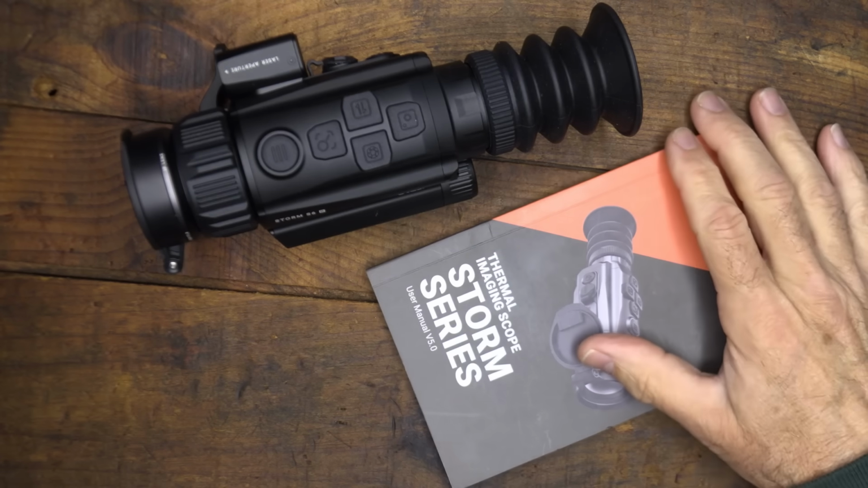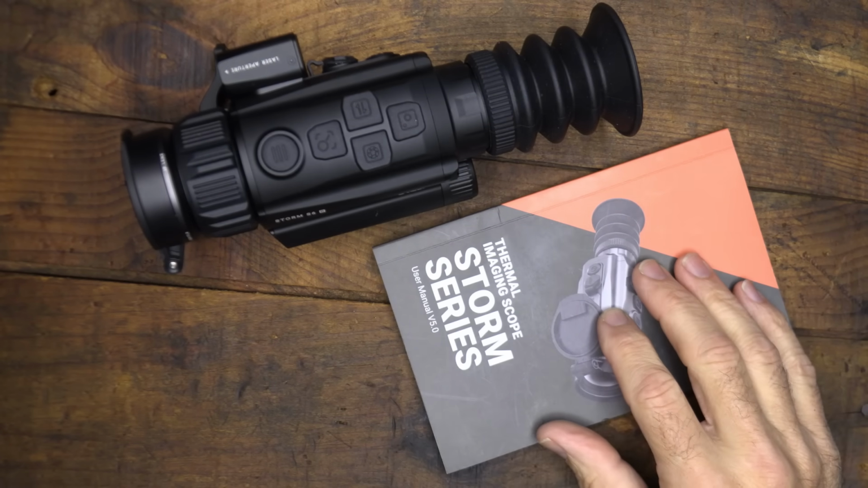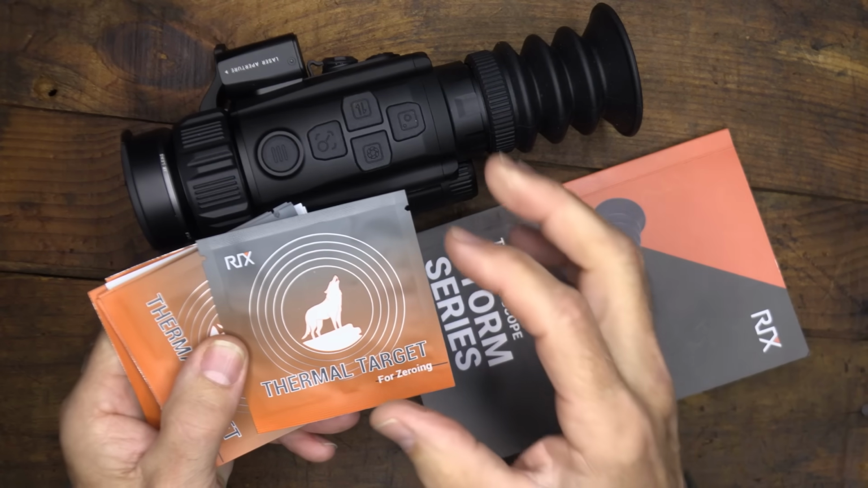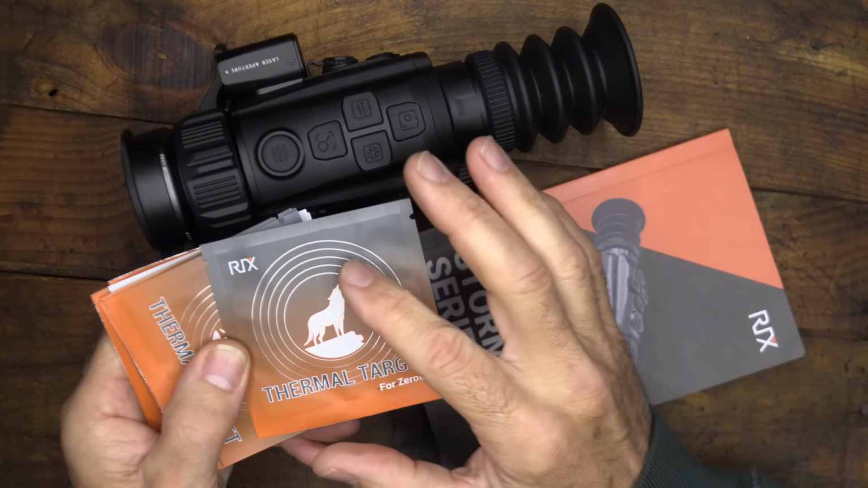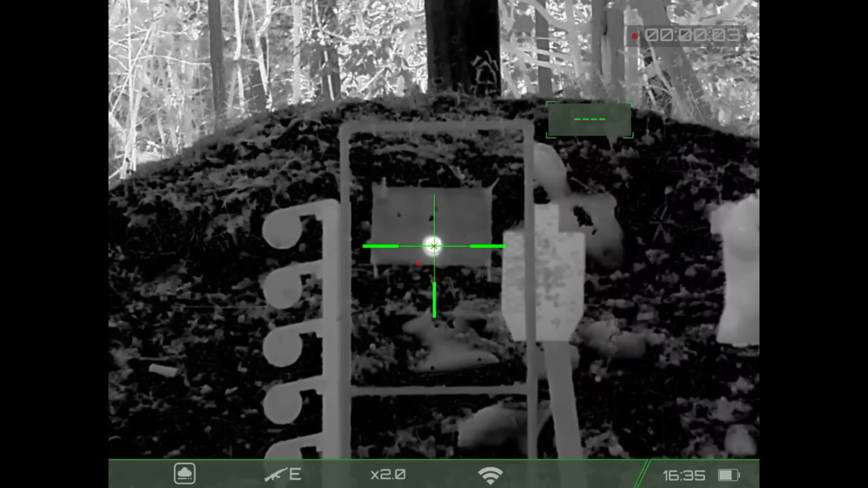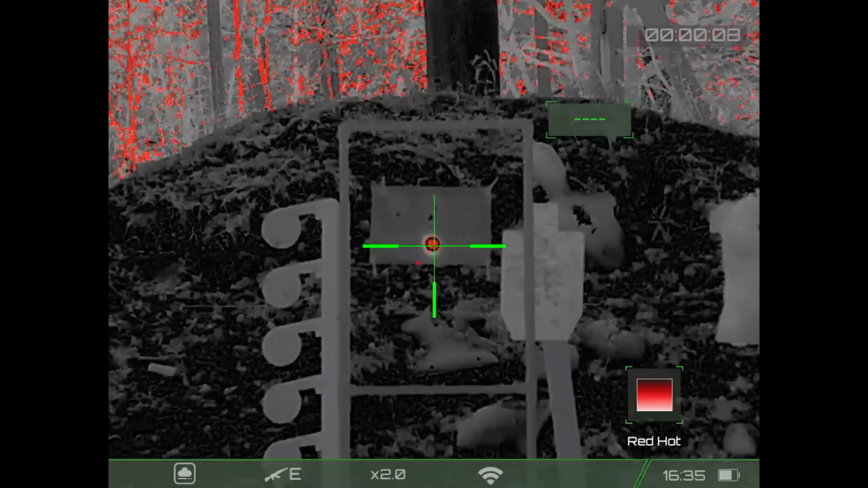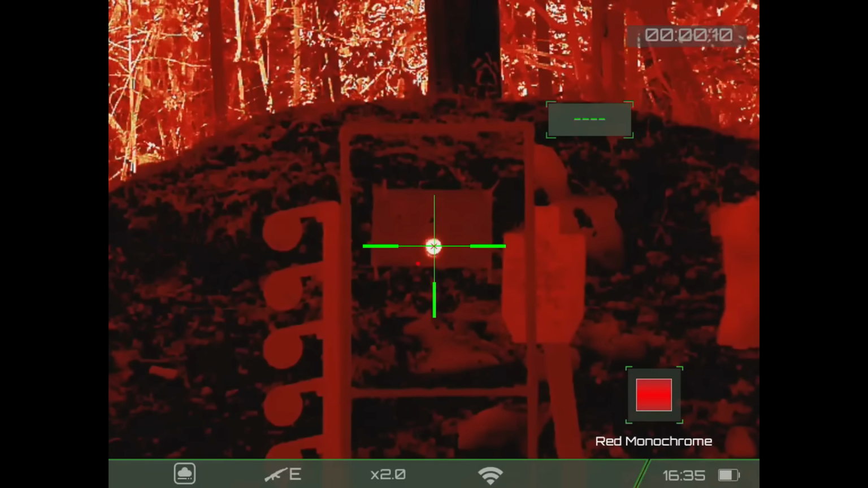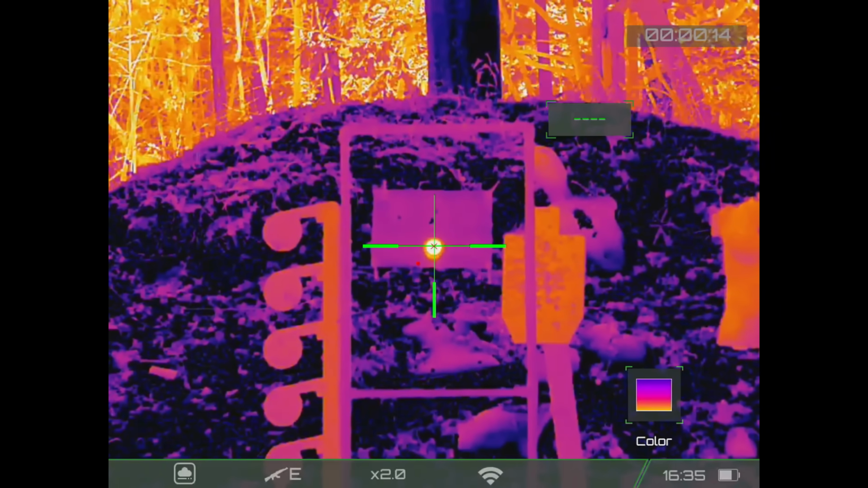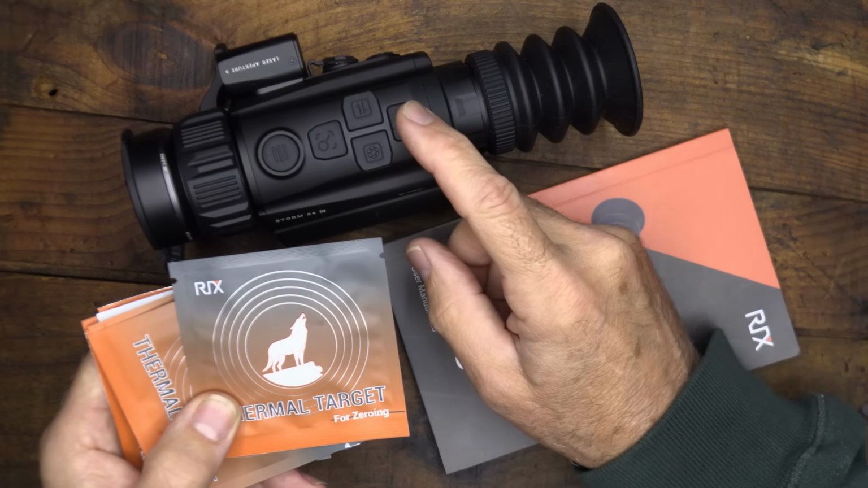Now guys, you get an owner's manual, and it has all the information about the buttons and how to go through the menu. But also they offer some thermal targets. These are excellent, and they're just round circles. They're actually heat activated when you open them up, and it has an adhesive on the back where it just goes right to your target. When you're looking through thermal, you see the paper, but you don't see any detail because it's picking up heat signature. So having this really saves you a lot of time. Plus, you can adjust your reticle in the menu, so it makes it really easy to do.